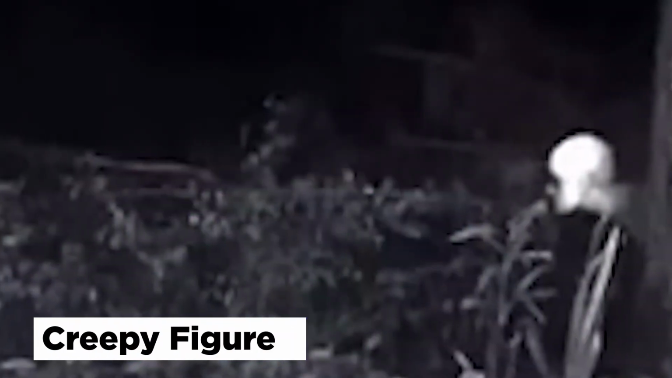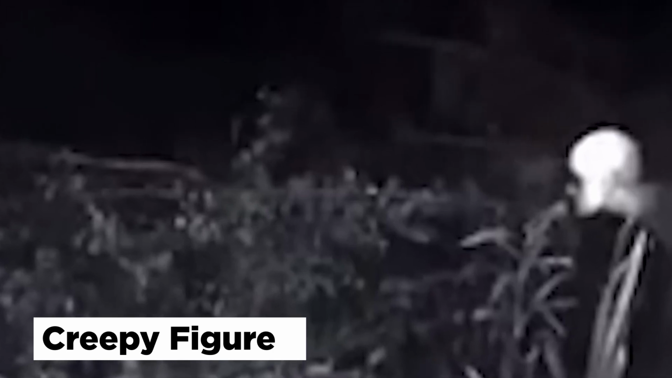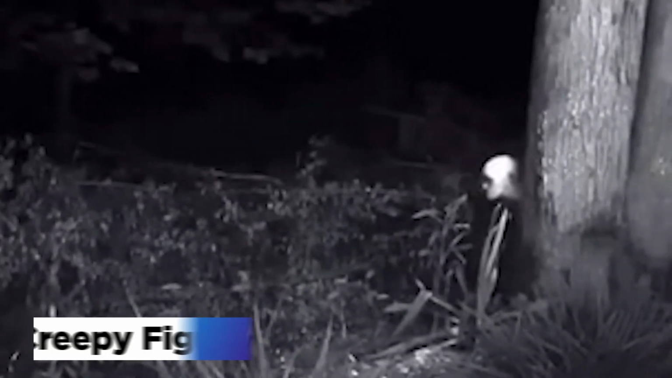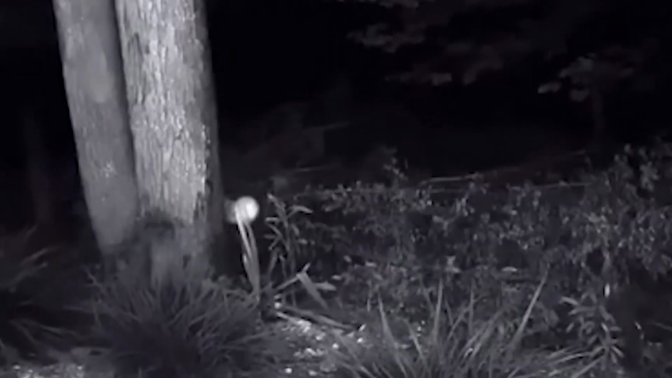Creepy figure. The following footage taken in an undisclosed location somewhere in the deep dark woods late one night shows something bone-chillingly terrifying hiding behind a clump of trees. The pale humanoid creature seems to be aware of the fact that it is being observed as it cleverly hides behind the cover of the trees the whole time, not once revealing its entire body to the camera.